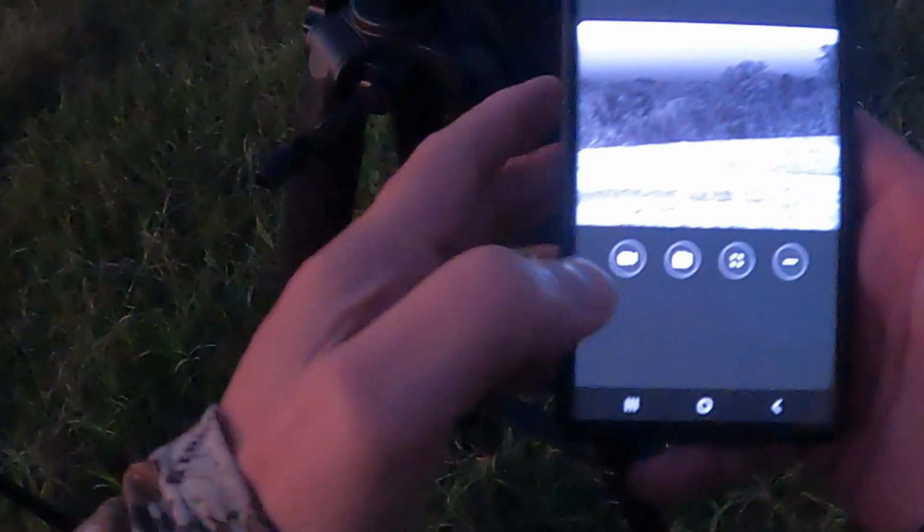So I could stay more aware of my surroundings and just hold my phone up and turn it. This is a great feature. Alright guys, stay tuned.